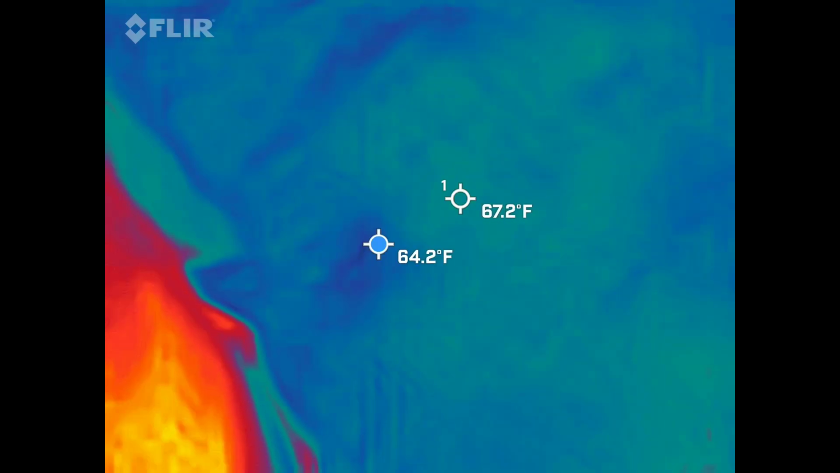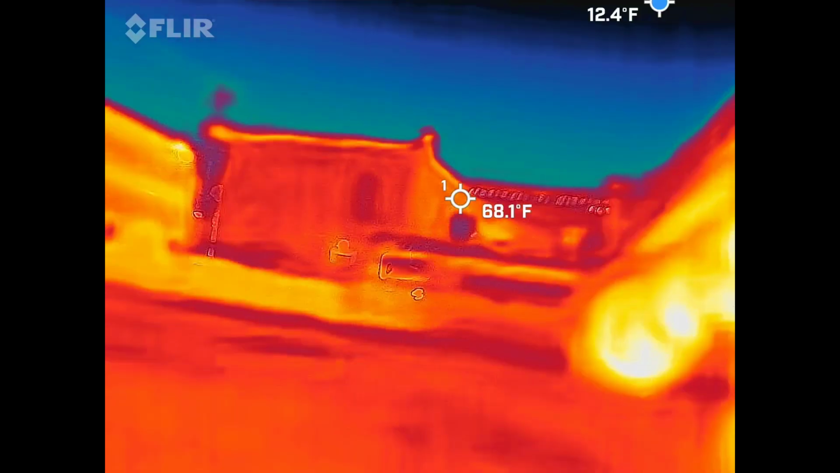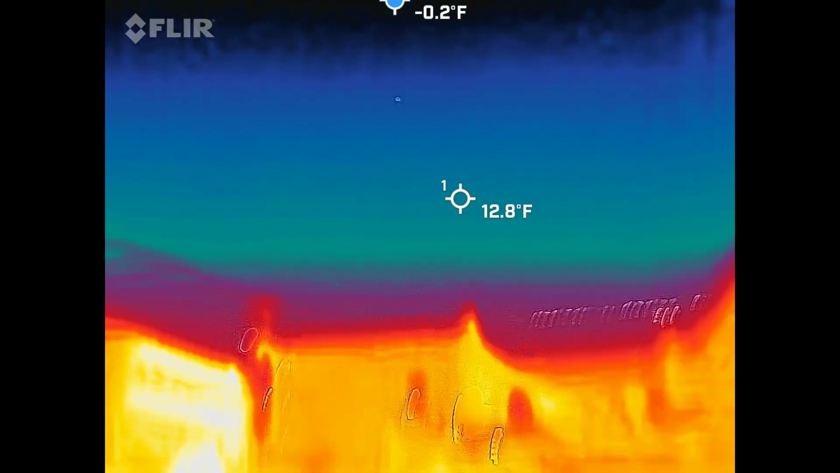Now I'm just looking for anything above 25. Is that the electricity in there? Yes, it's the electricity around the device. Is that 67? Oh, that's the temperature. That's temp down at the bottom.